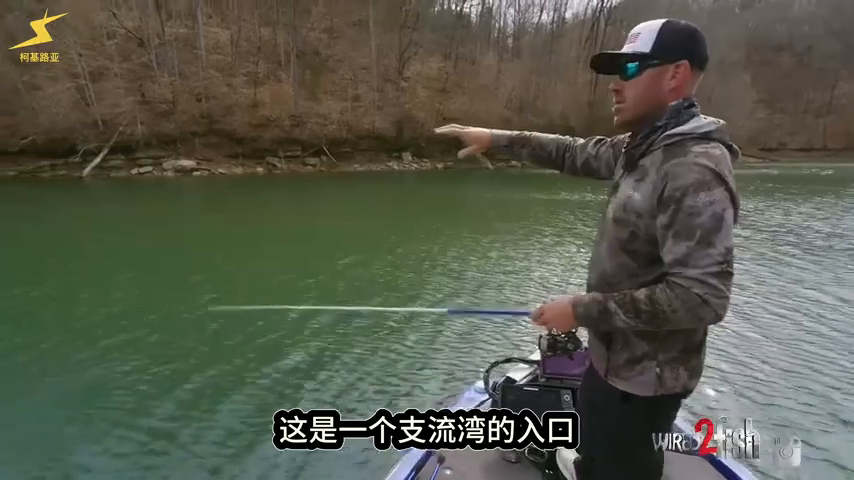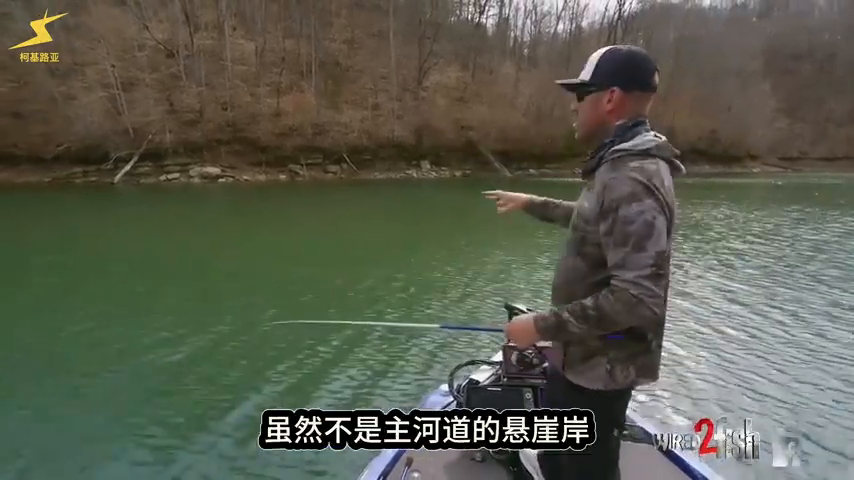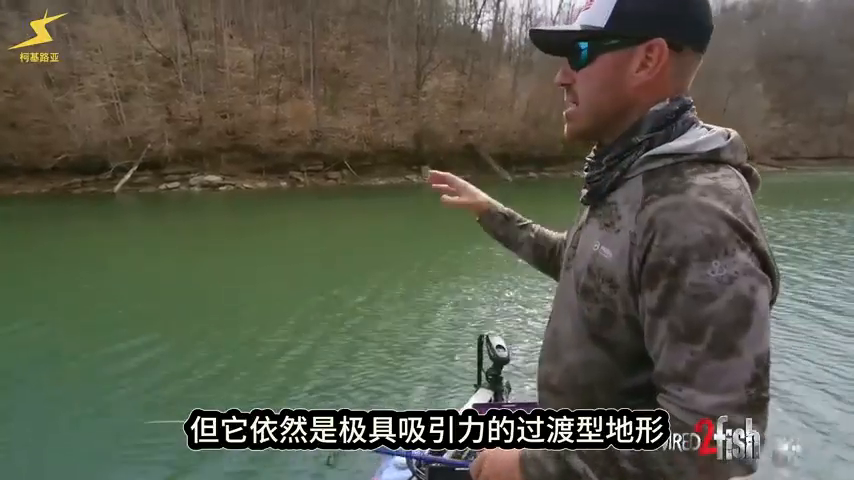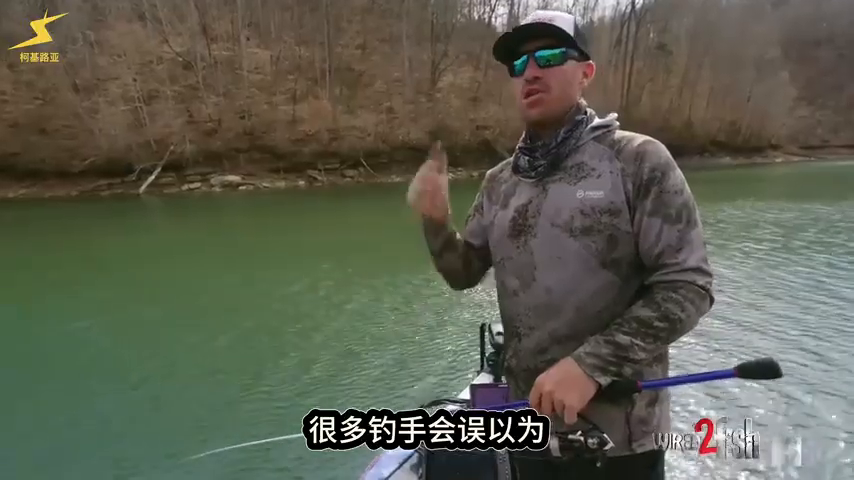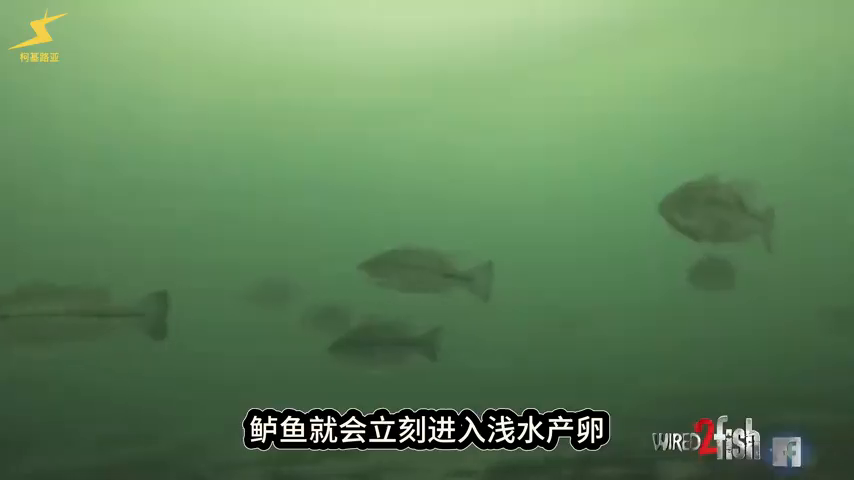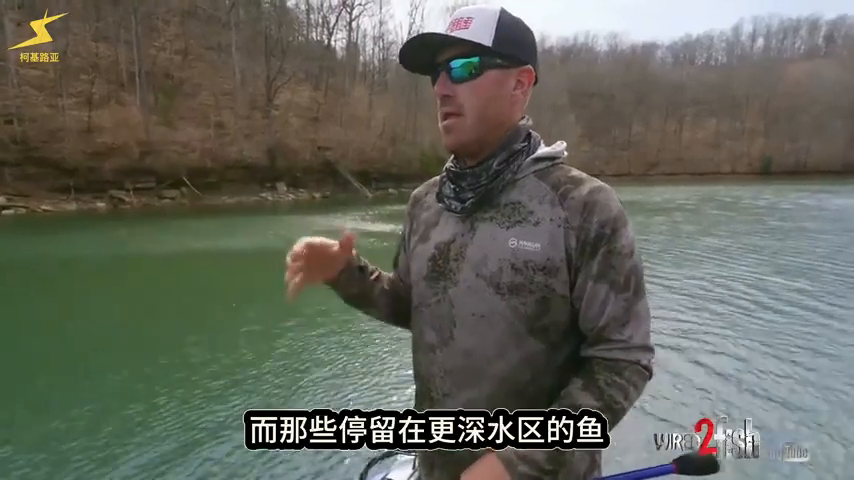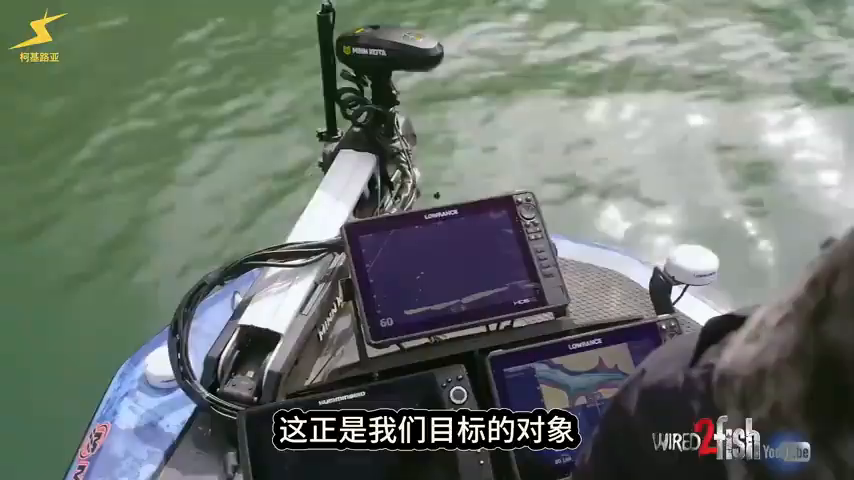We're in a creek arm, in a pocket, and you have a real nice bluff bank. It's not necessarily an actual main creek arm bluff, but it's a very transitional bank. A lot of times as fishermen, we want to put those fish up there as soon as we have the first 70-degree day. You're like, oh, they're going to go up there and spawn. But it takes time for that water temperature to warm up and for them to realize it's time to start sliding up. And if those fish are in 20, 30, 40 feet, it takes them a little while. That's what we're targeting.